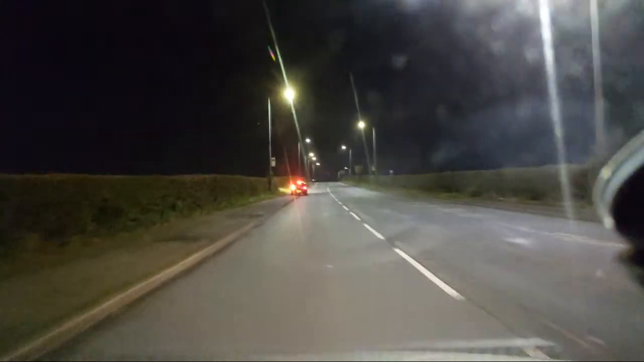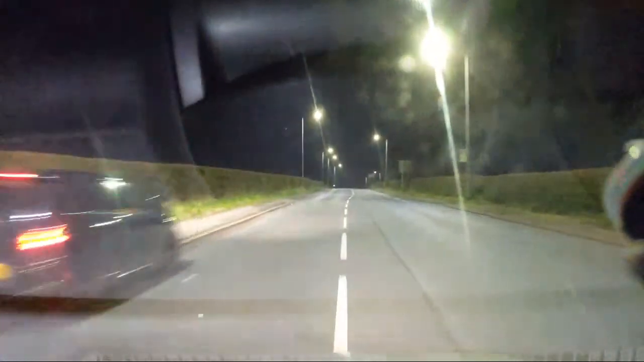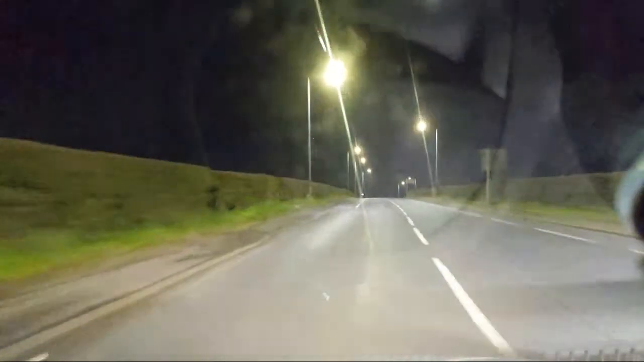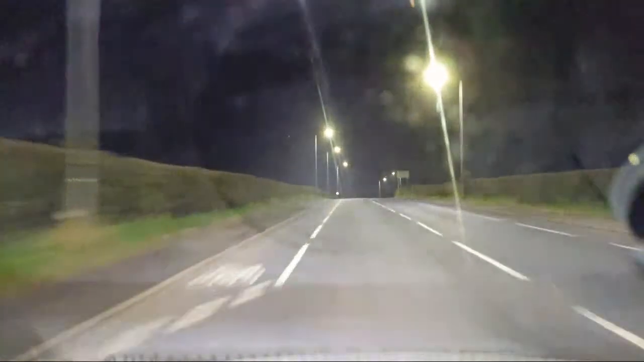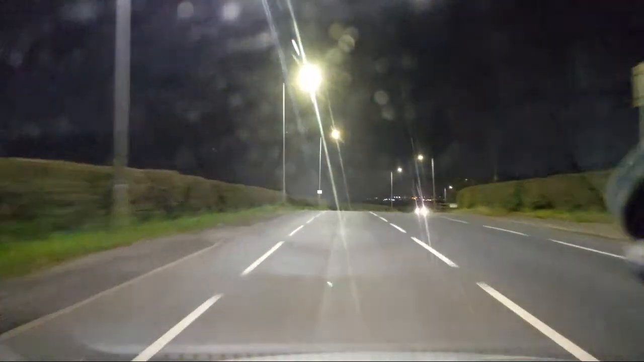This is where the flood is. Probably the cleanest road in the world, apart from all the mud that goes on it. So it's probably the dirtiest road in the world. That's me doing a Trump then, thinking out loud.